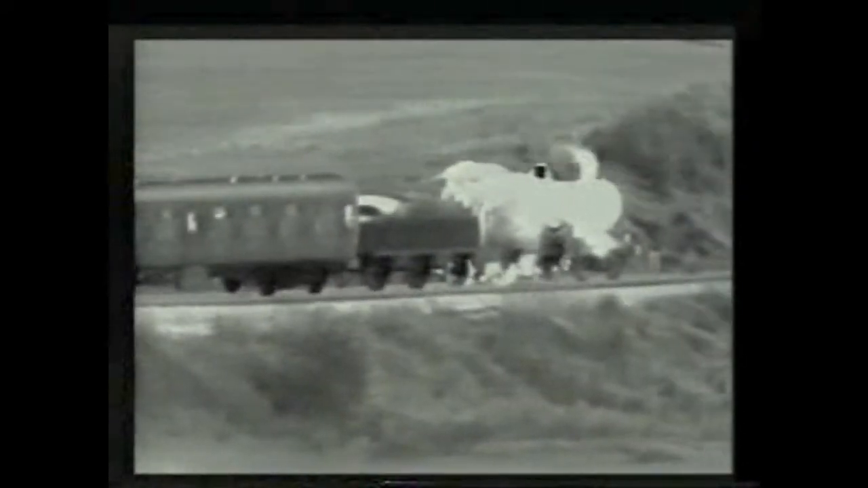Right, well this first of all is visible picture. There's the infrared. And can you see how hot the engine is? Boiler's probably at 200 degrees Celsius. You can see steam coming off the funnel. Back to the visible again, and it's misty so you can see hardly anything at all.